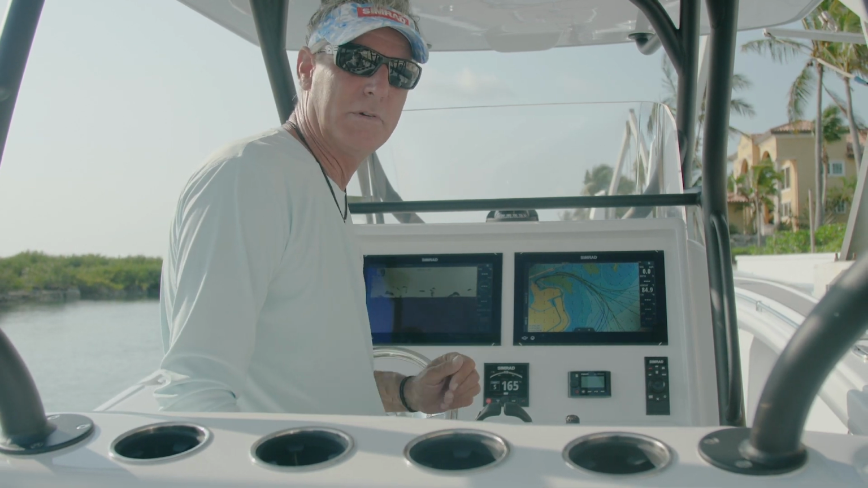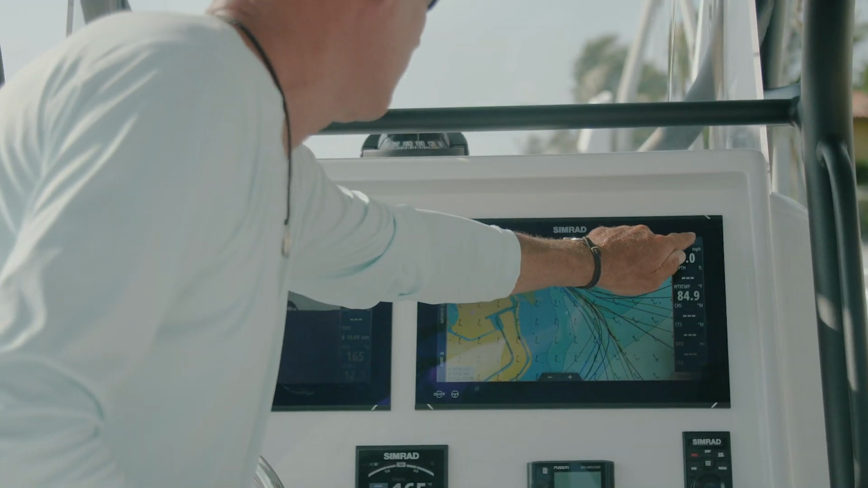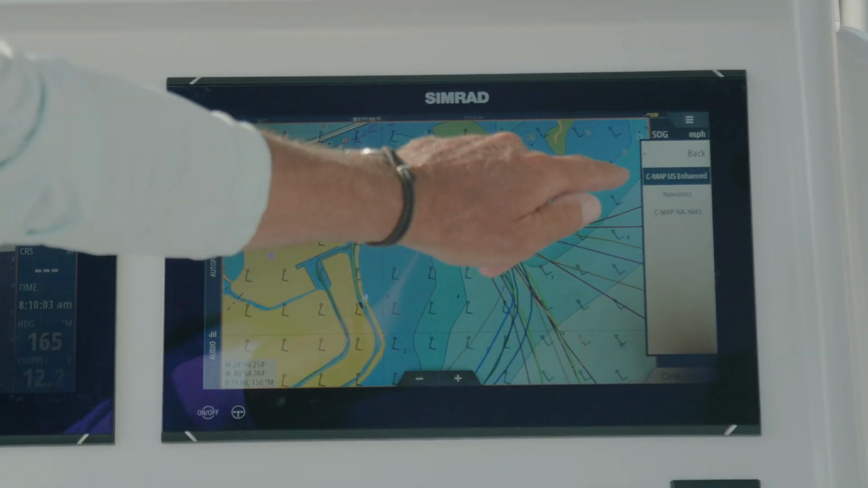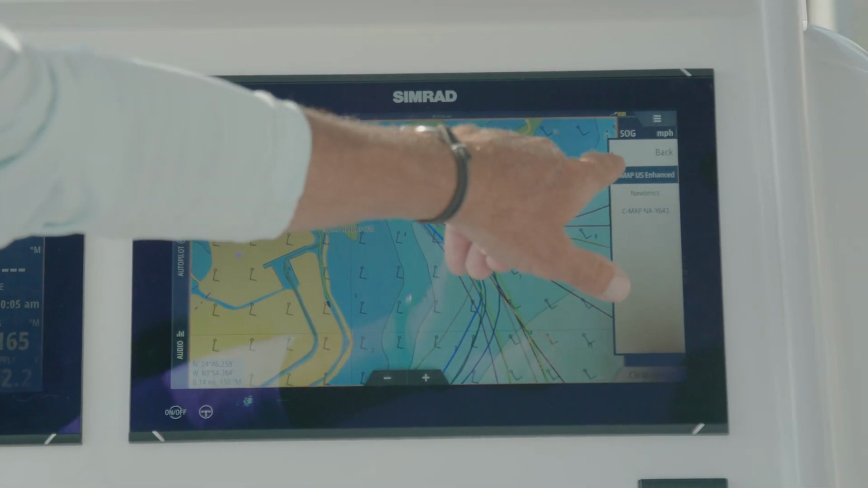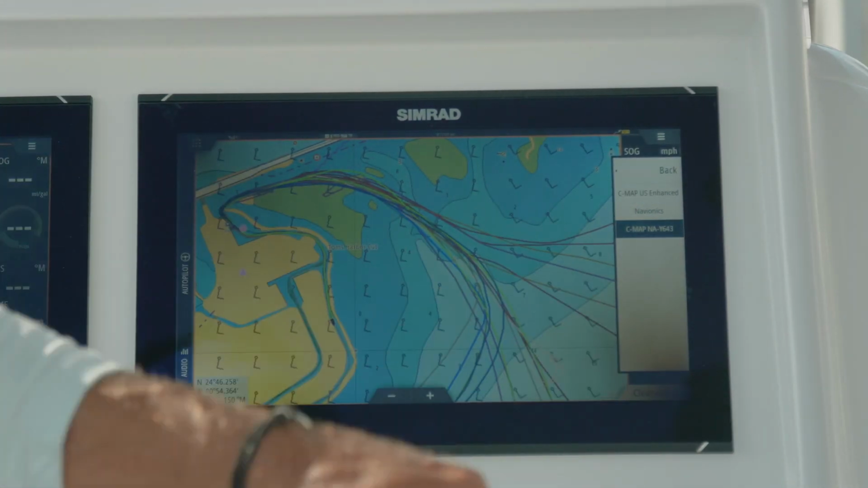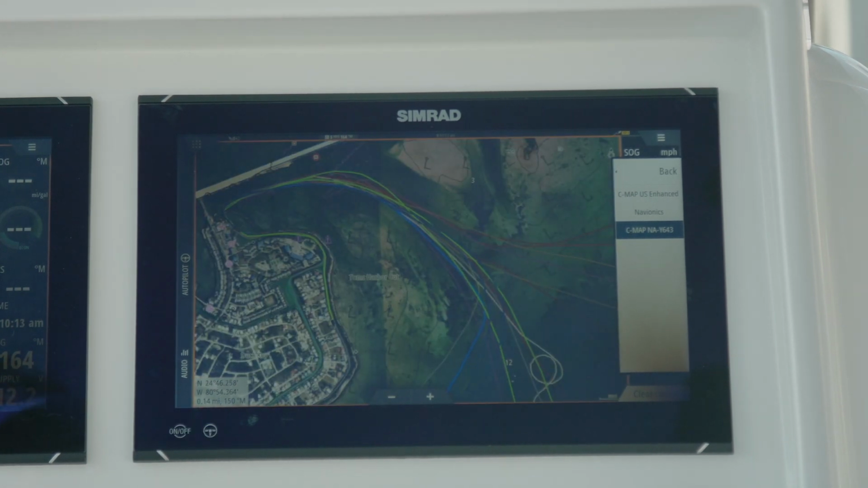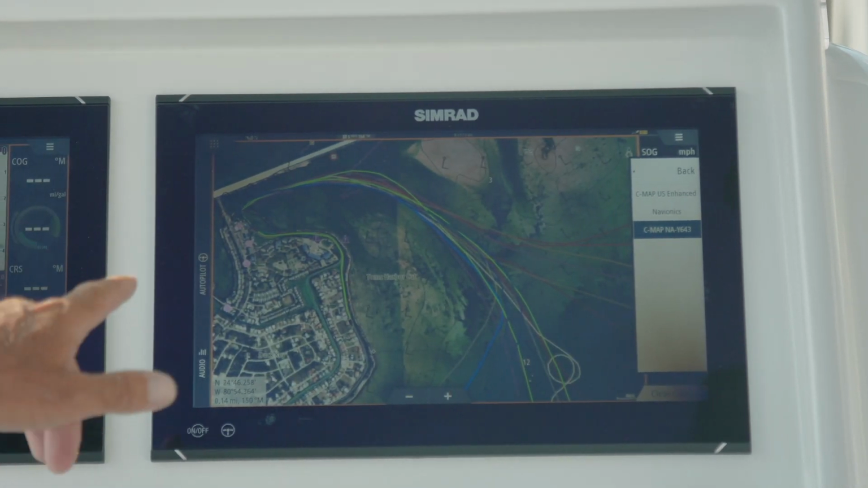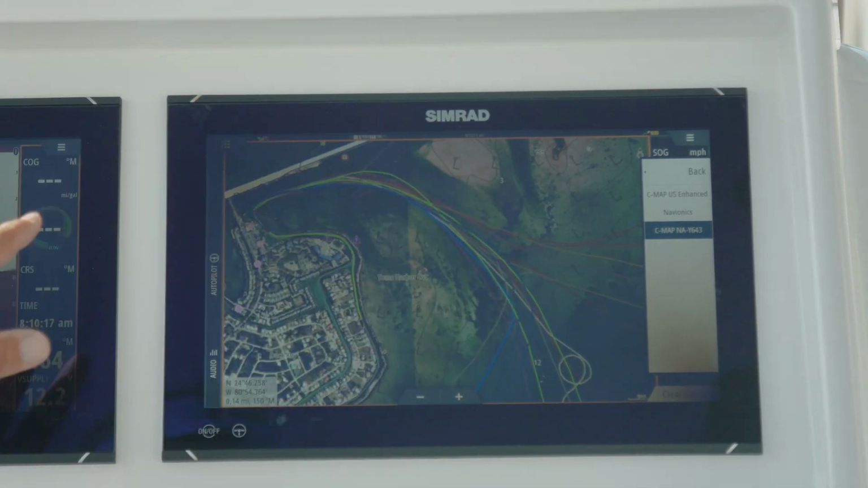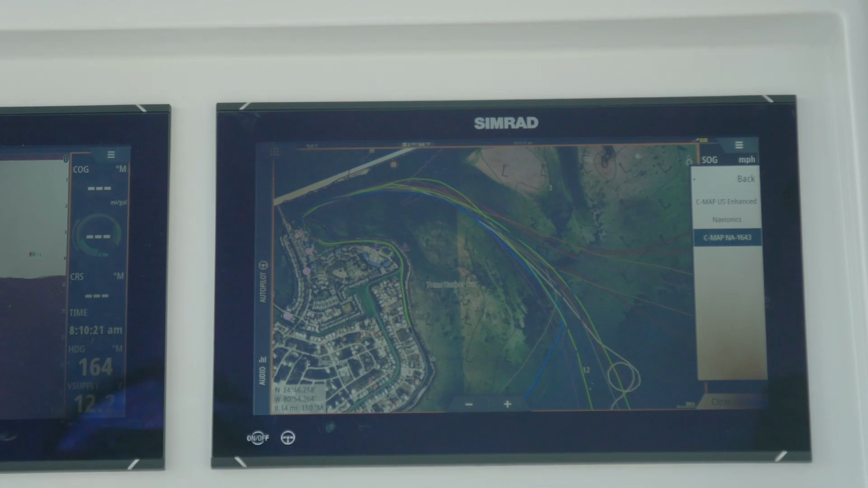I've got the chip installed in my chart reader, and now we're just going to switch charts. So we're going to go to Menu, and I've got C-MAP US Enhanced, which comes with your unit, and we're going to switch it to C-MAP Reveal. Bam! Now I have the entire island of Duck Key, the grass beds, the coral heads, the deeper channels right there.